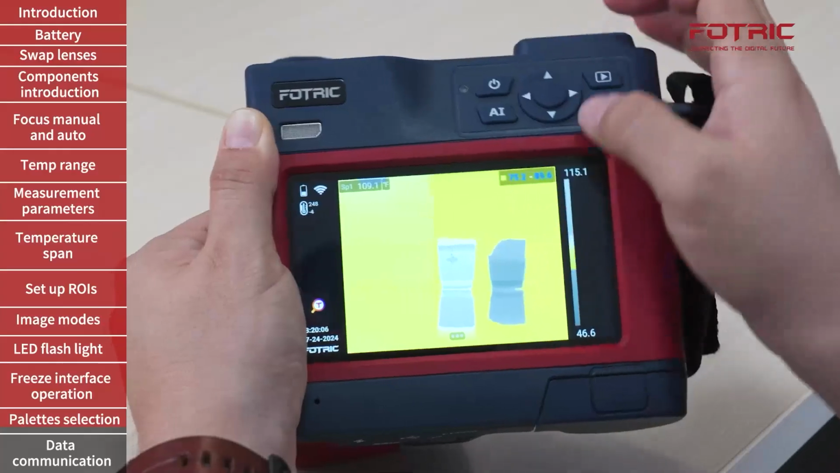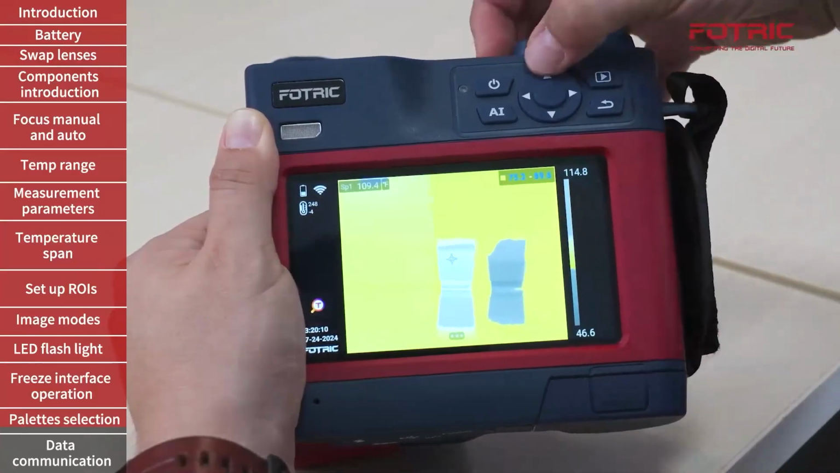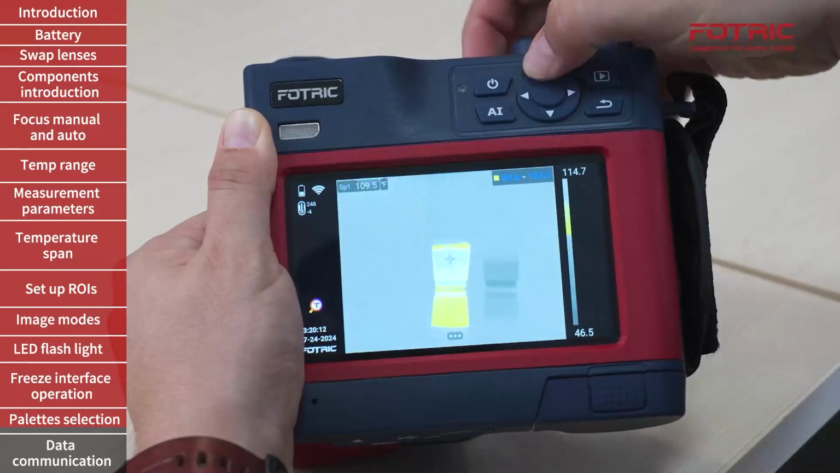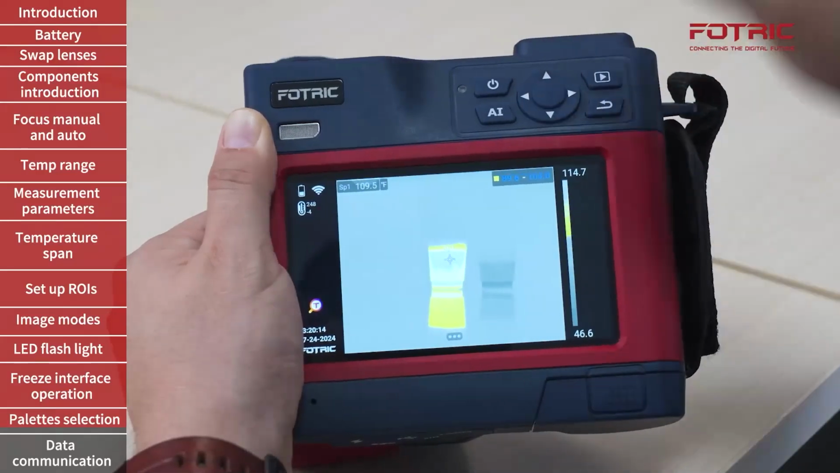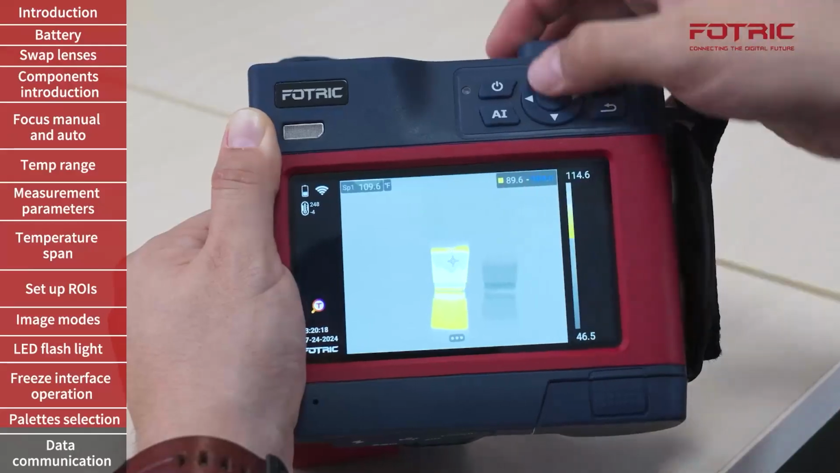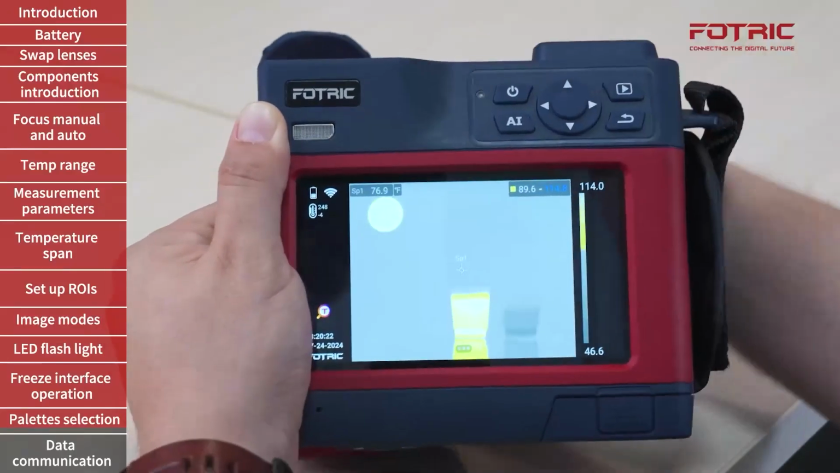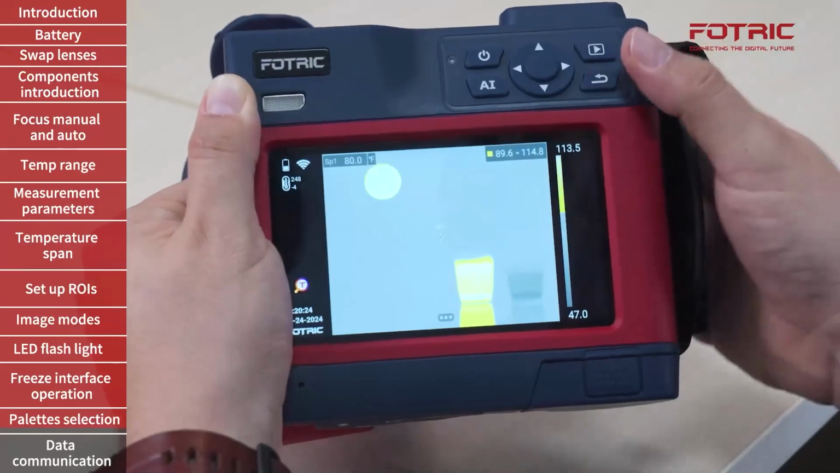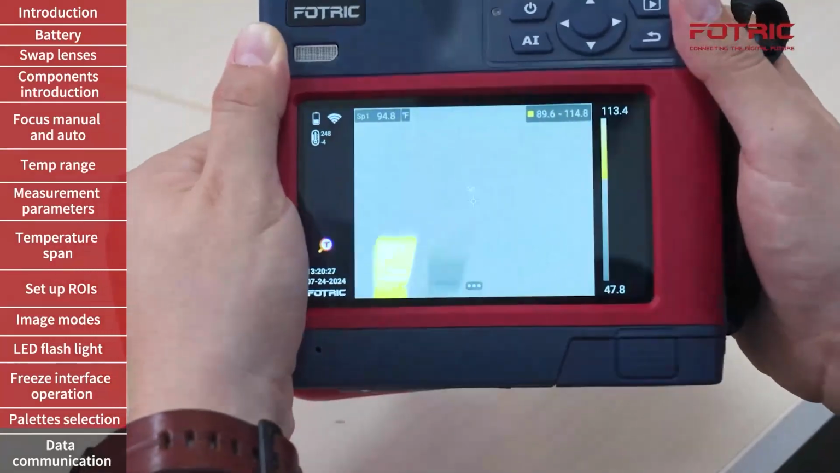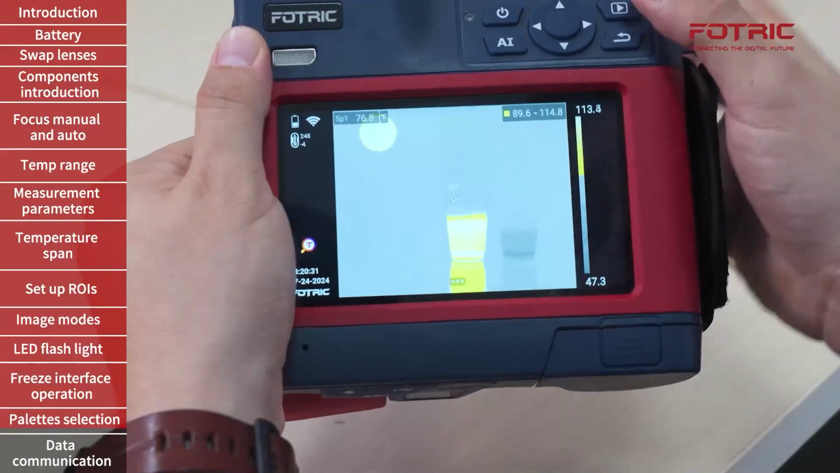Now, when the two values are highlighted in blue and I use the directional keys, I will move the level. And if I touch one of them at a time, I will adjust the span. So as you see right here, by doing a quick scan around the area, I can identify the specific area of interest.